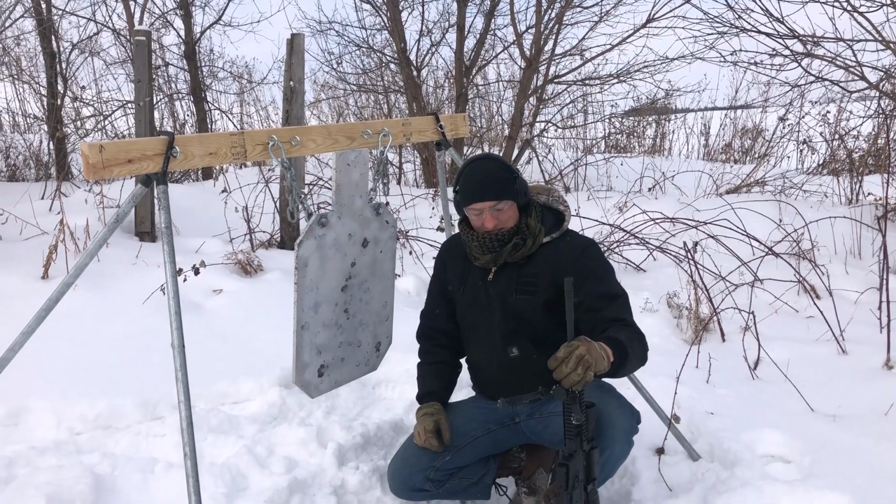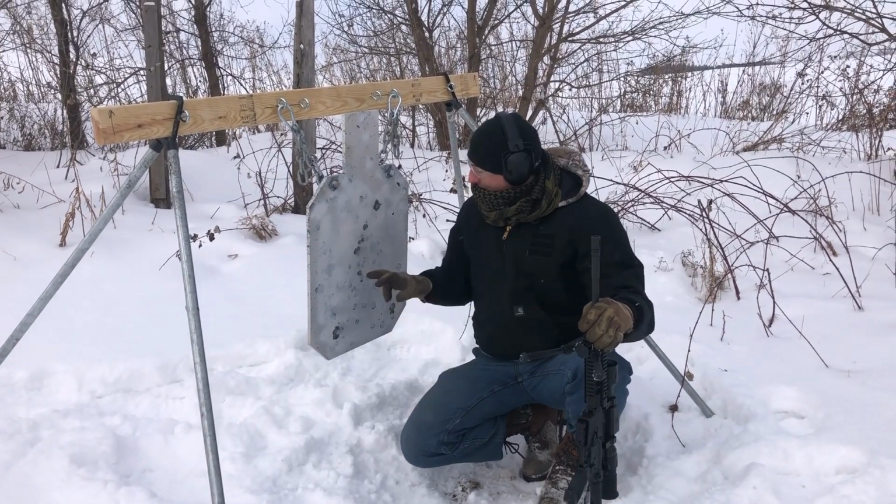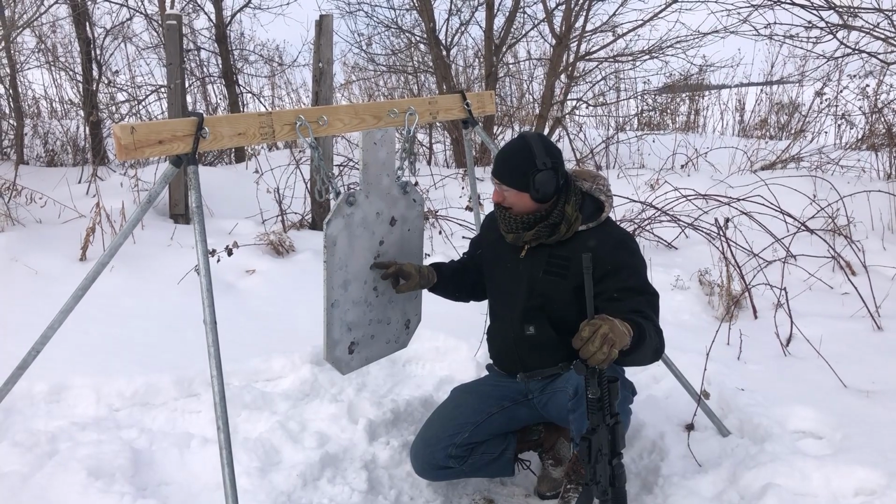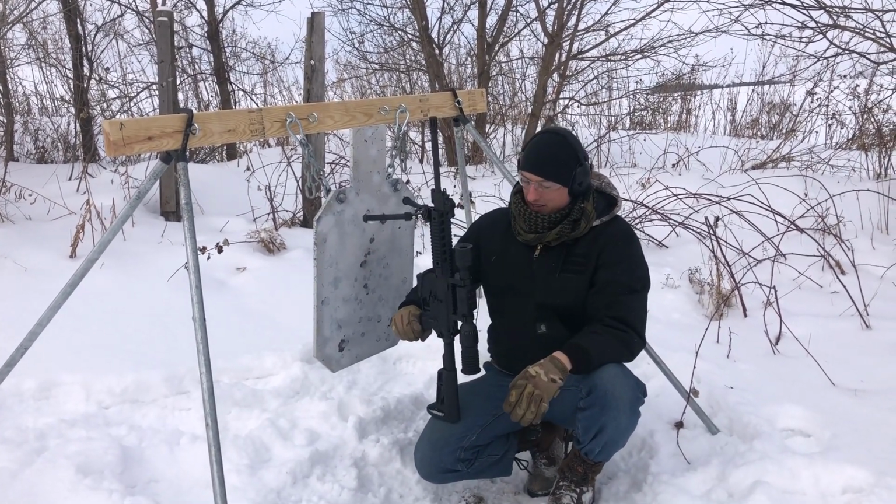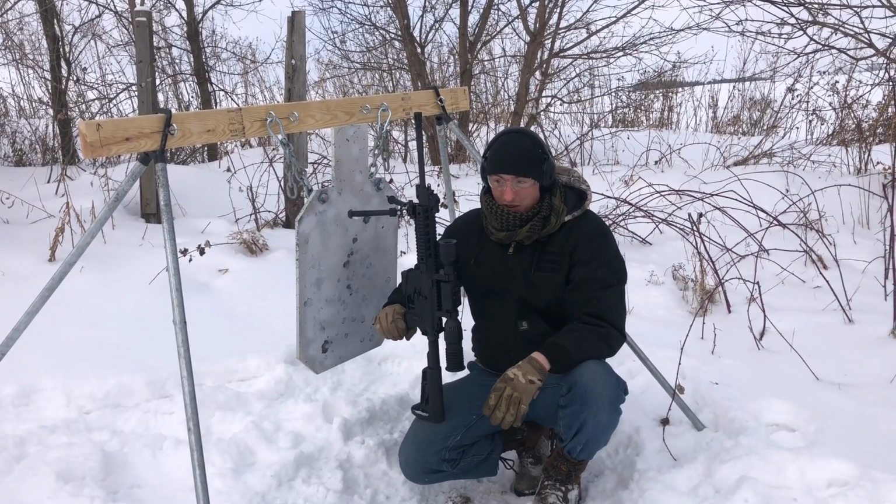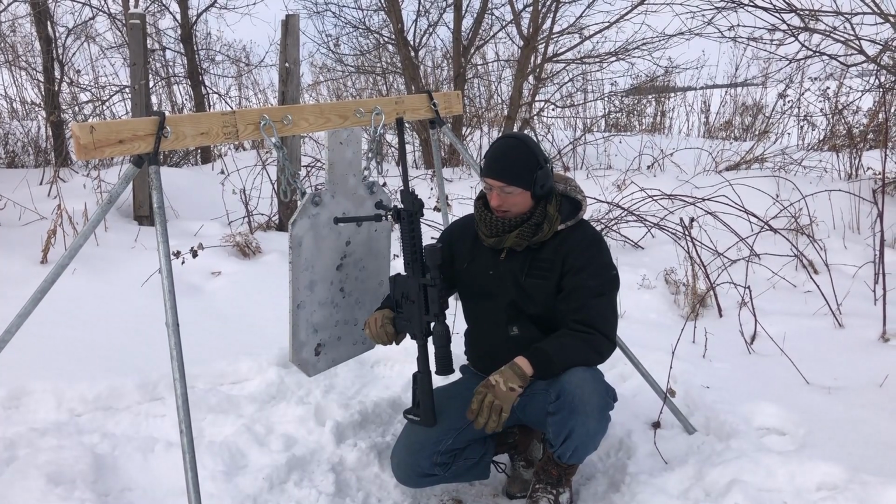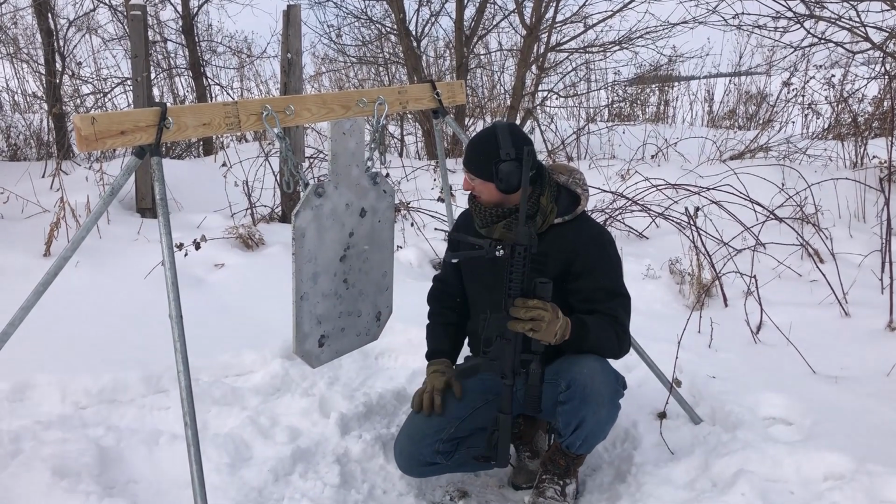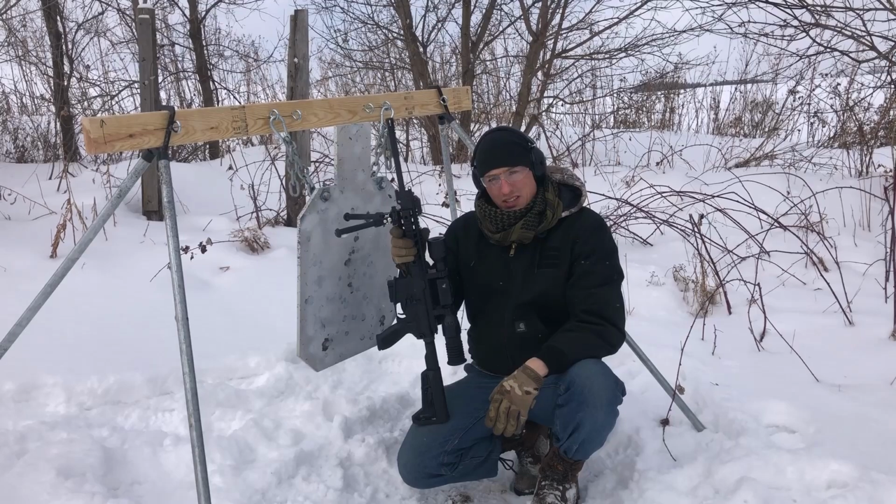All right, guys. So we just got this all zeroed out. The one-shot zeroing really is nice to have. And this is our 3-shot group. This is about 1 inch tip to tip. It does stay zeroed. Like I said, right now it's about maybe 6 degrees out, really windy, really cold. But the scope is taking everything that nature and the environment can throw at it, and it's keeping zero, as you can see. And I really have zero issues taking this on a hunting trip.